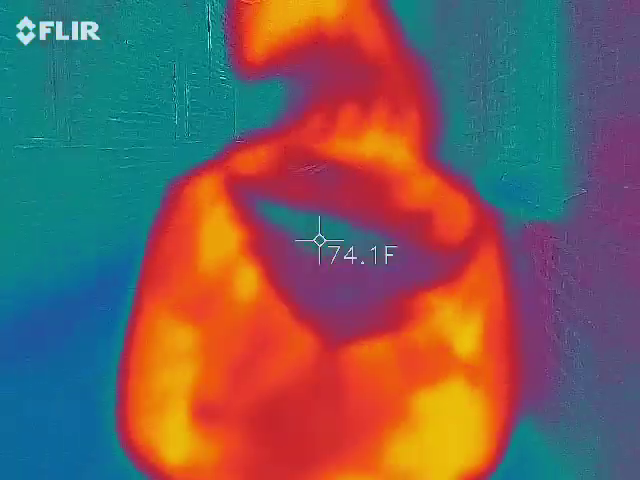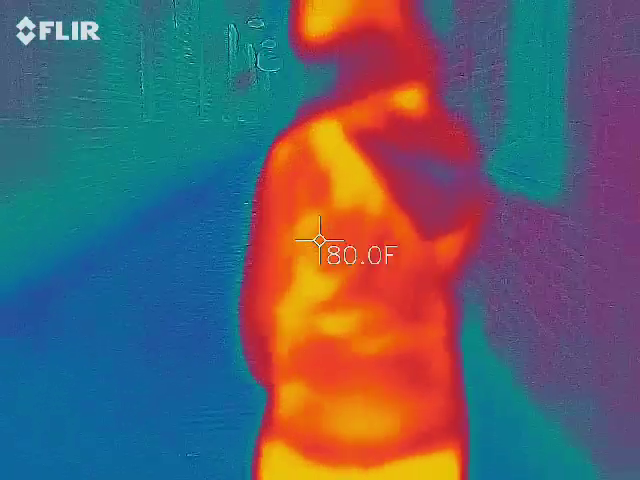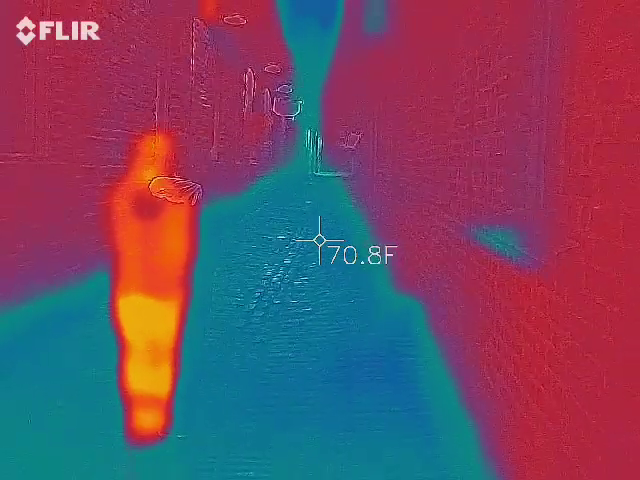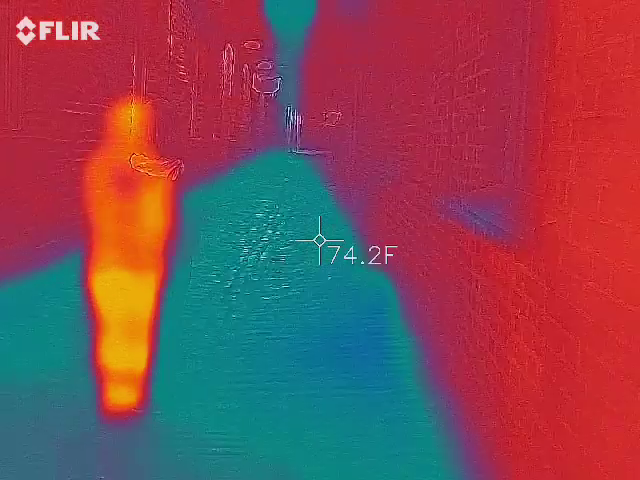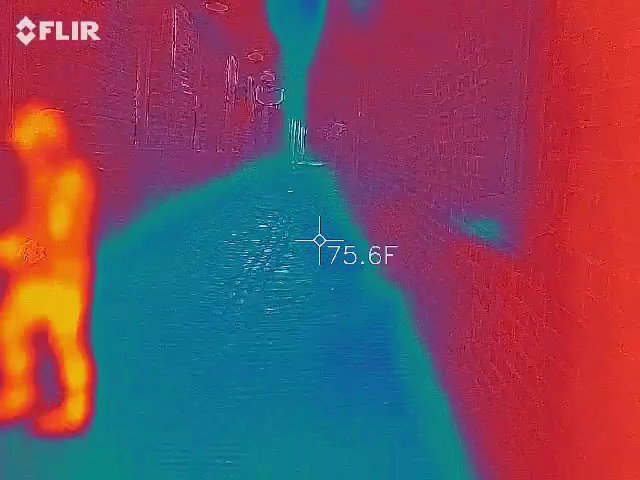Yeah, just get a couple still shots going straight down the alley. Let's try to be as still as possible. No flash makes pictures blurry. You good? All right. Let's take a hike.